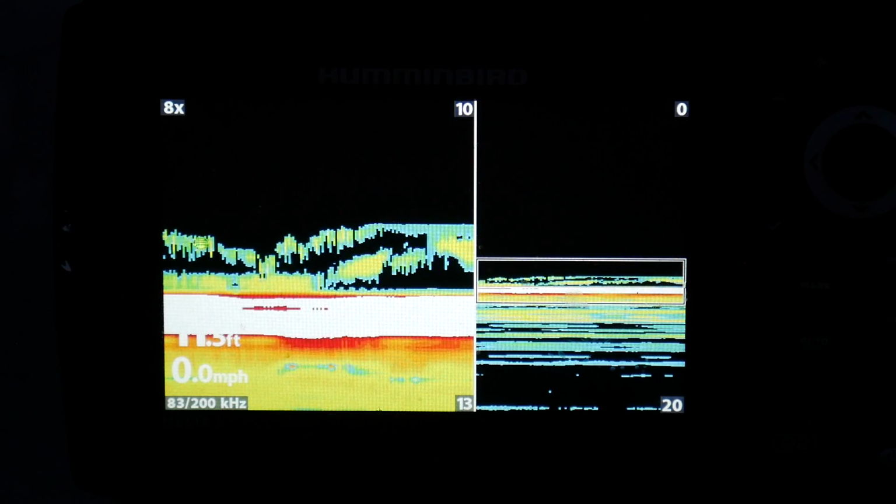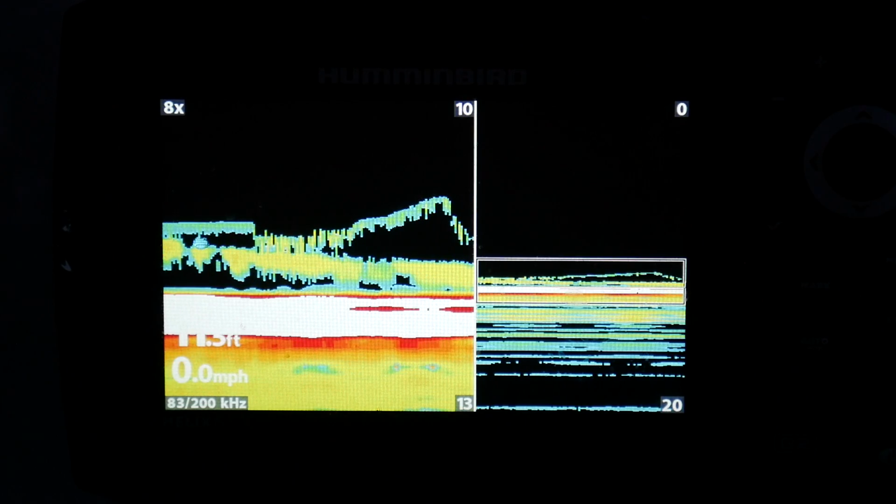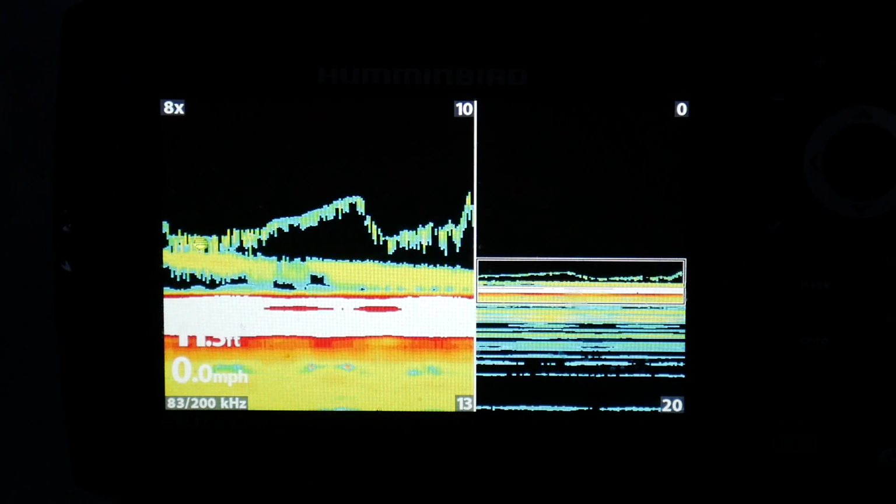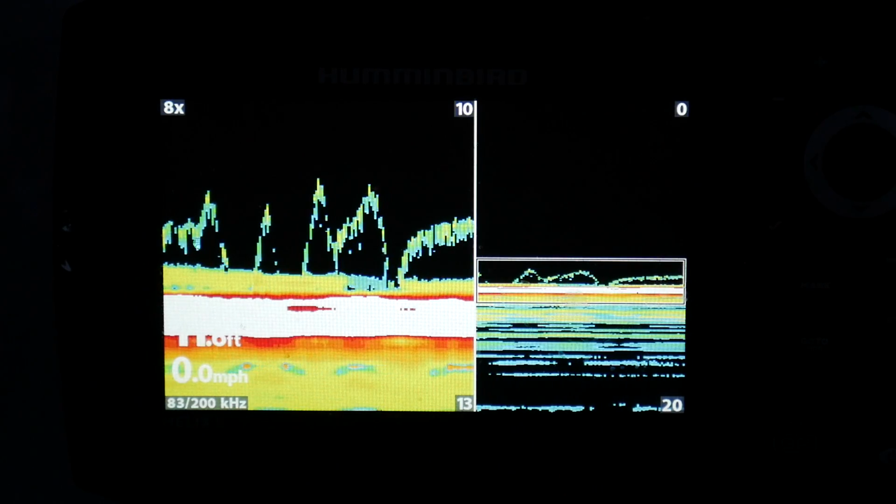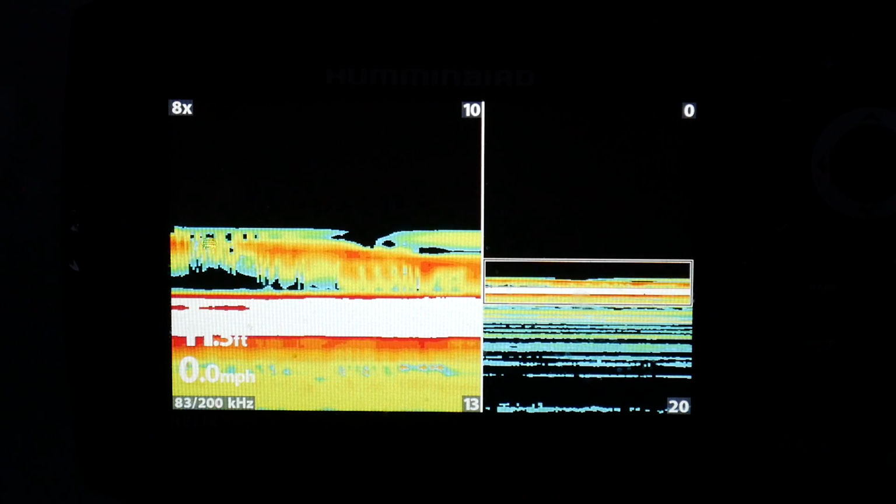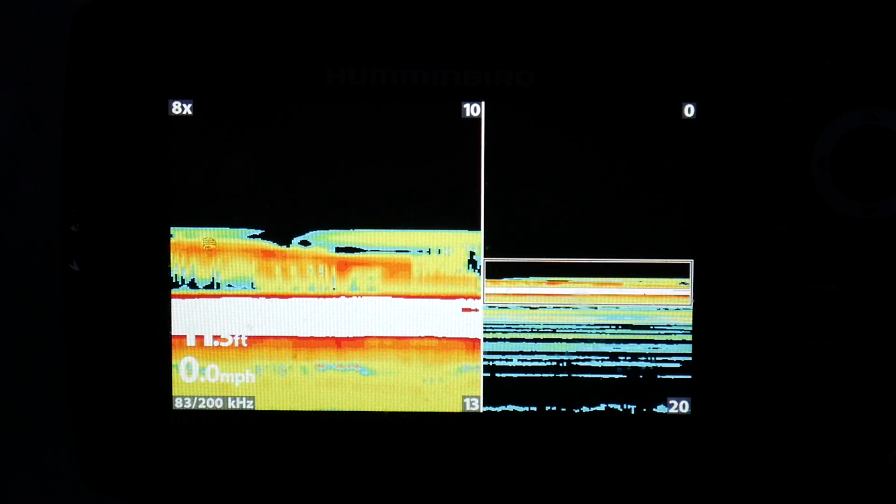Come on, he's on it. He's on my lure. You know, when you raise it up an inch, it actually comes up on the screen. Oh my goodness, I want to catch these fish. Come on, we got to get one. Craziness, dude. How are they not biting this? Those fish are all over this lure.